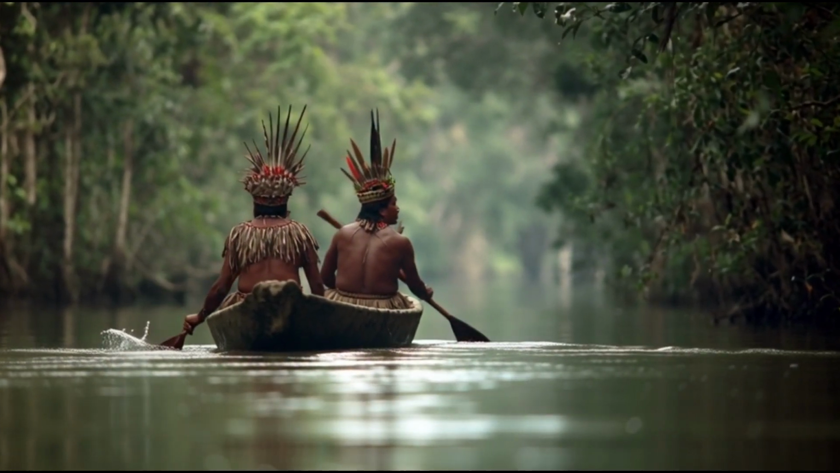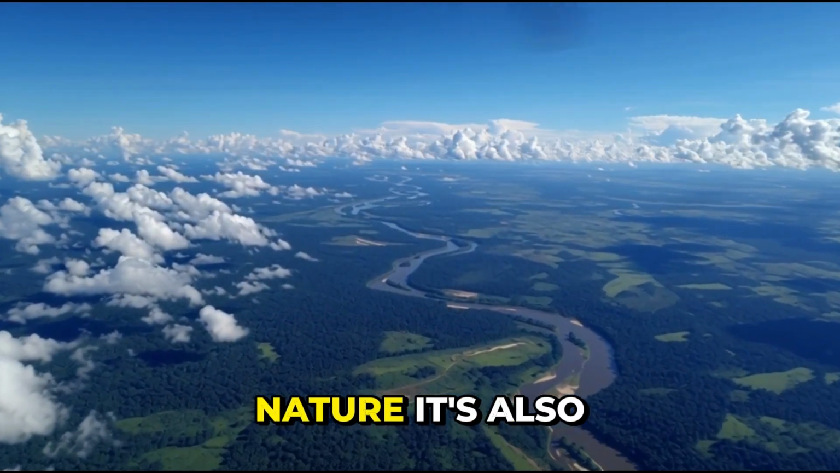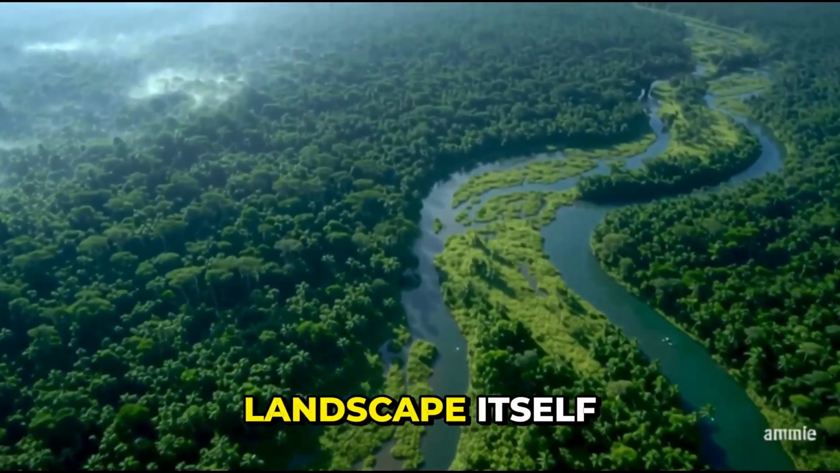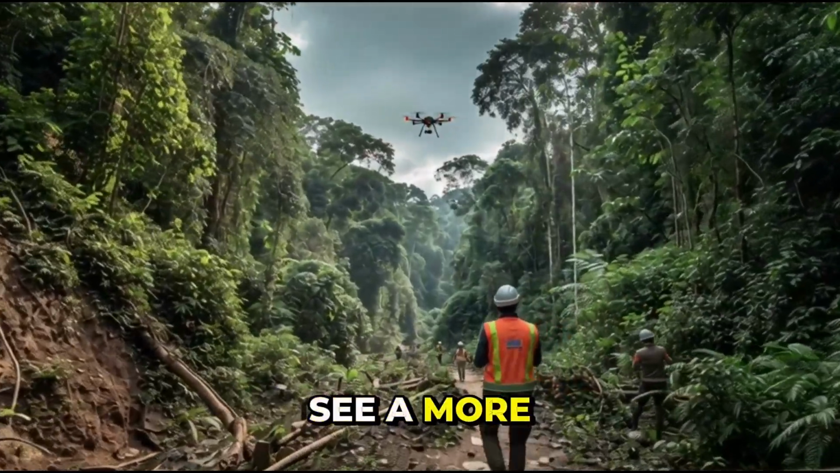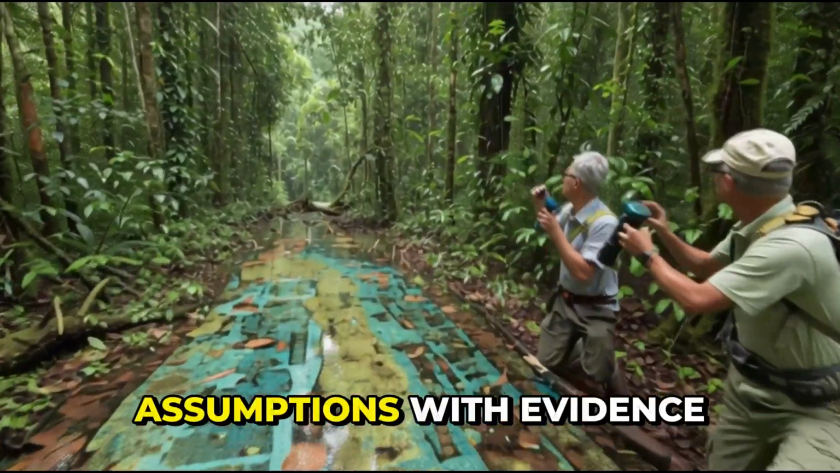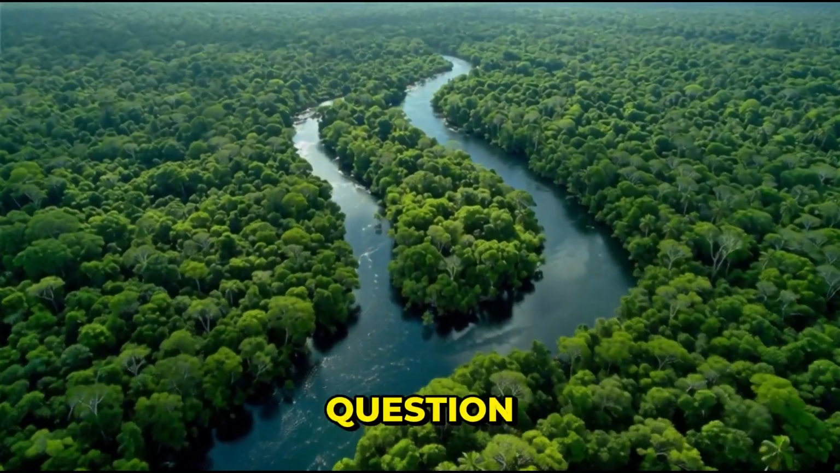The Amazon is no longer just a symbol of untouched nature. It's also a record of human ingenuity, written into the landscape itself. Thanks to new technology and careful research, we're beginning to see a more complete picture of the past, one that replaces assumptions with evidence.